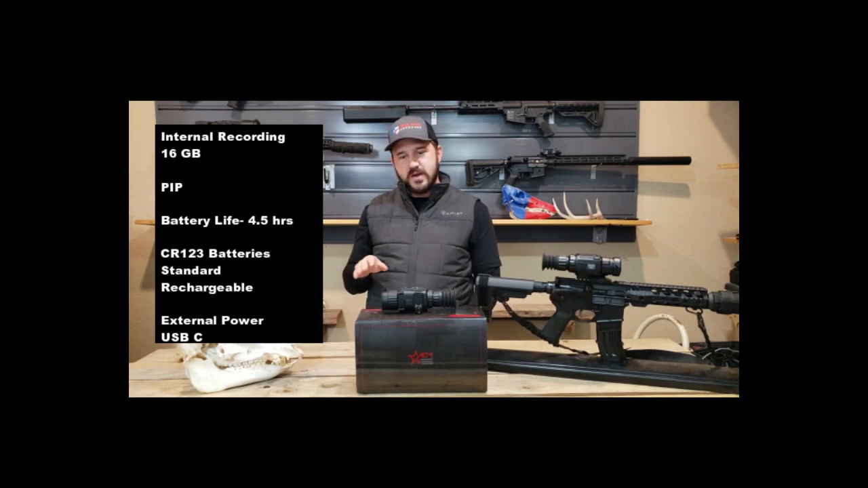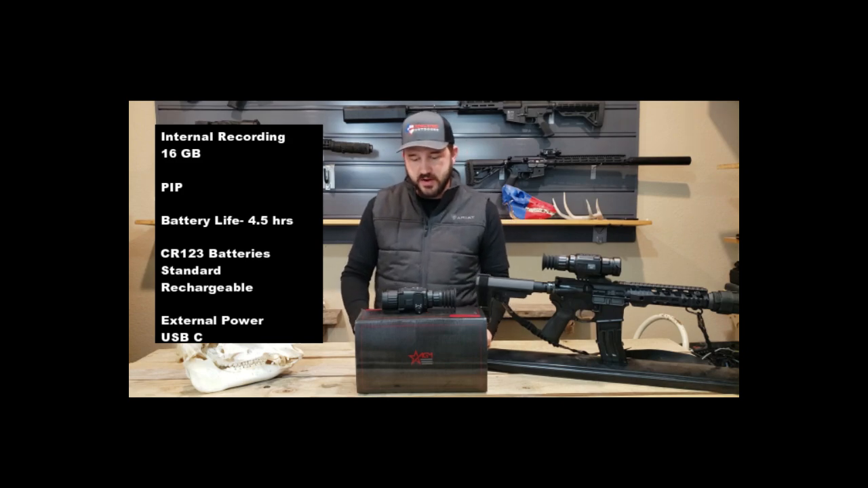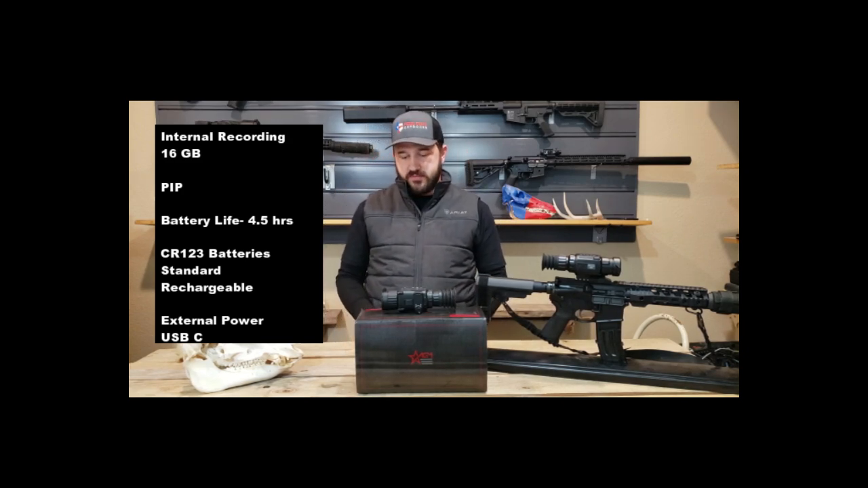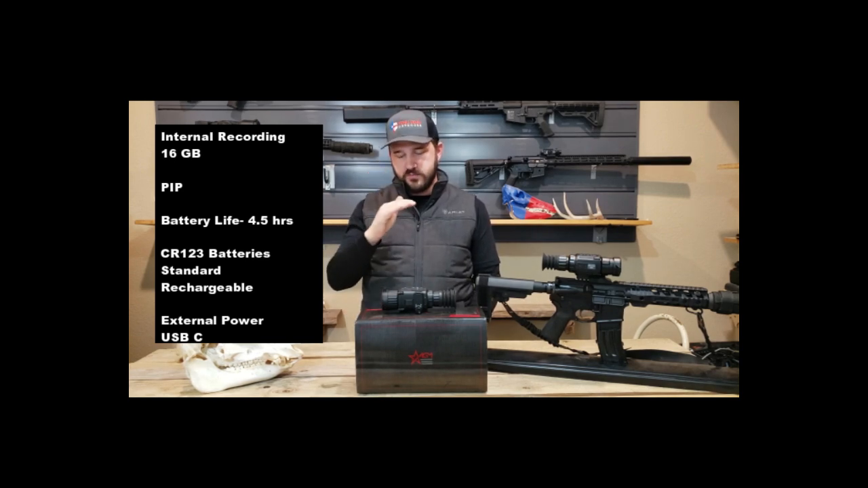Battery. Everyone asks about battery. What are you going to be able to do here? It does run off 2 CR123 batteries. They claimed 4.5 hours. We were pretty close to that. I was very surprised at how long this scope lasted, and that was without cutting off the display. We ran it several times on the same CR123 batteries for several different nights that we went out, going on and off. But we did really great with this unit.